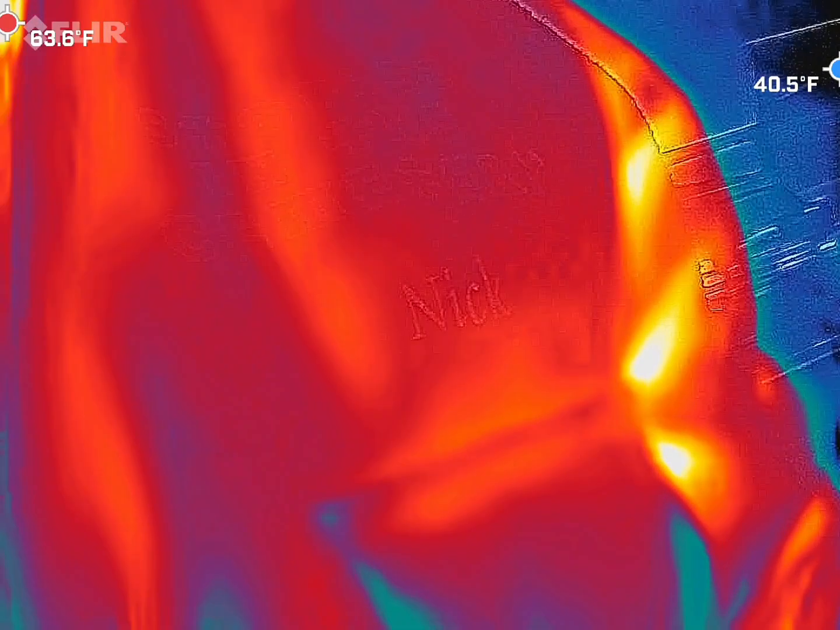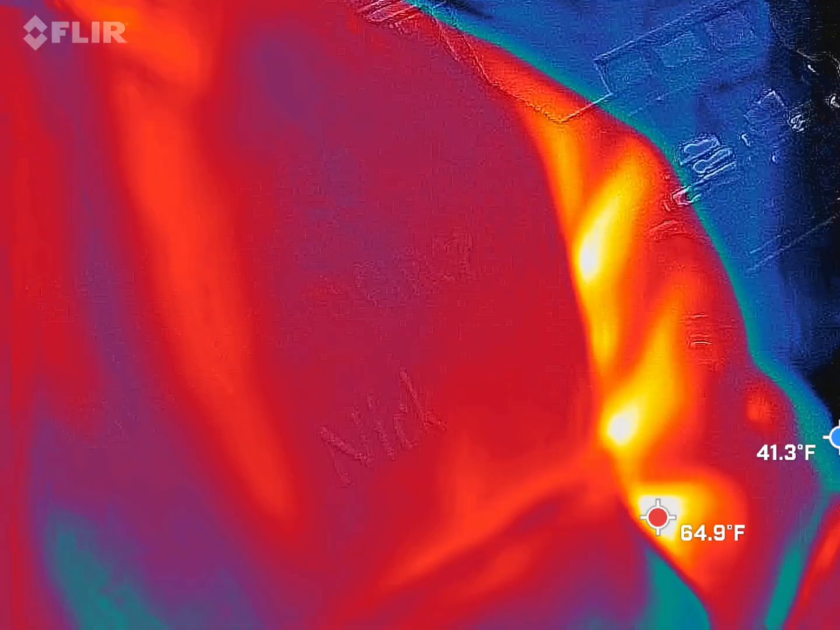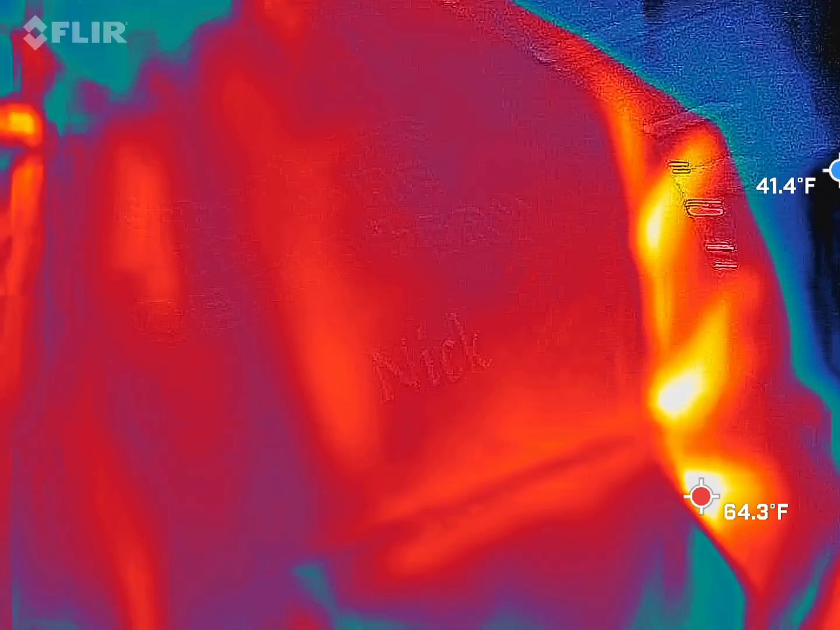I'm looking for 15+ degree temperature drops out here. We're about 55 degrees out here ambient. I'll be looking for 40 degrees and colder moving across the screen.